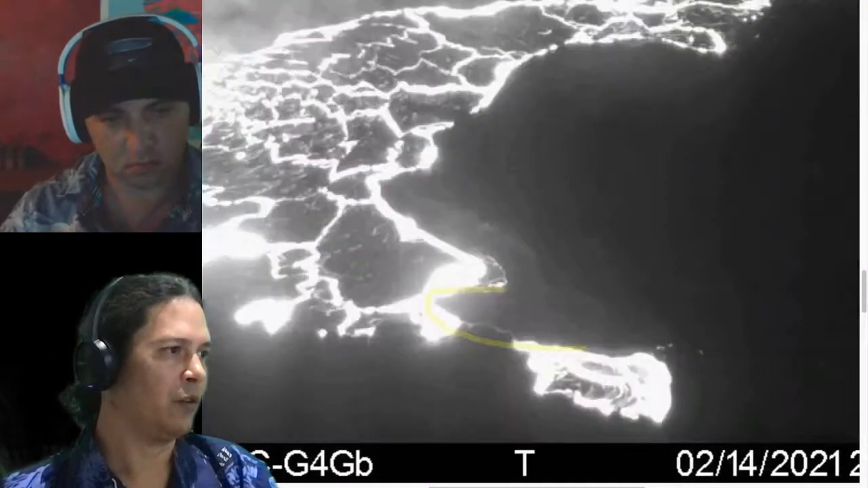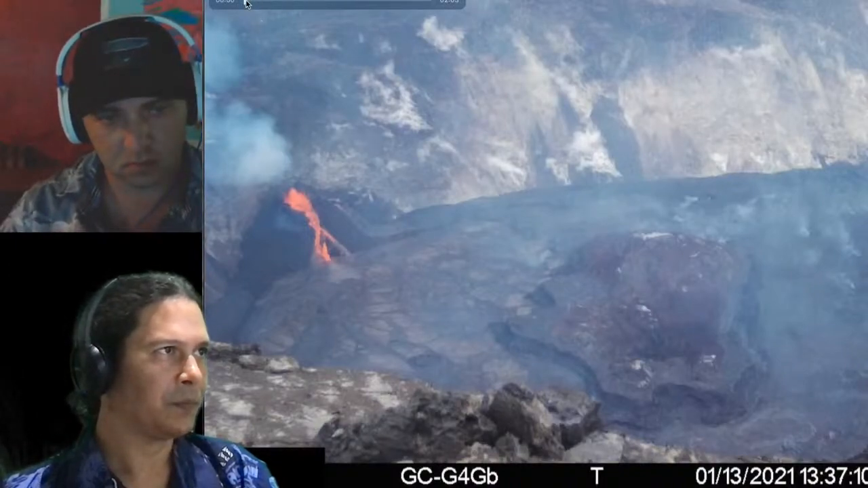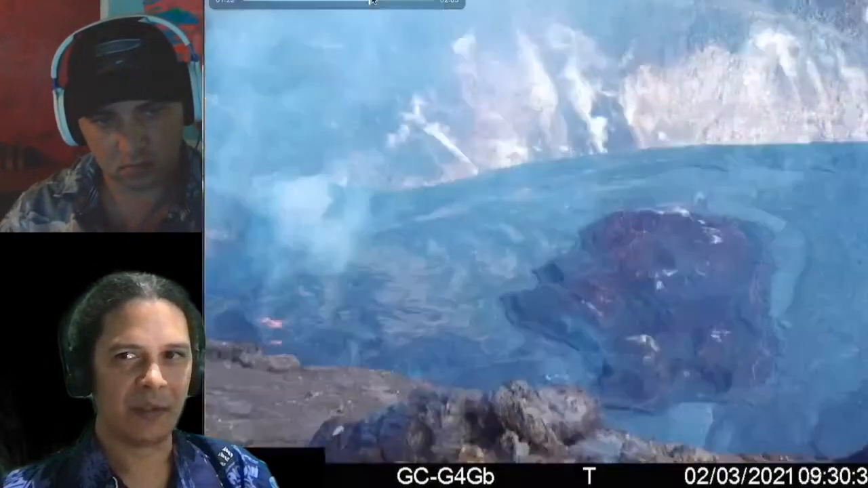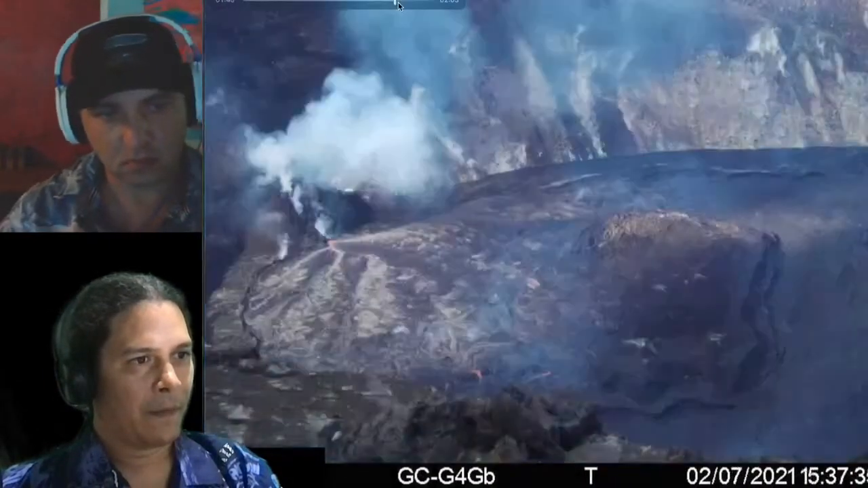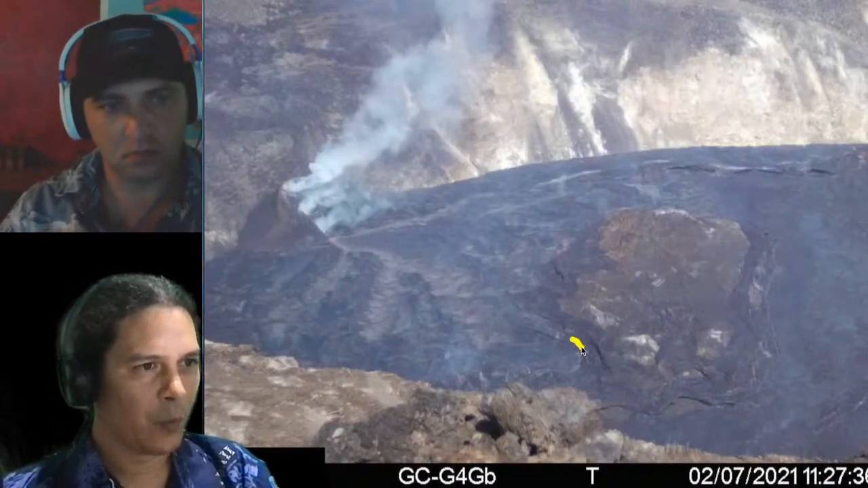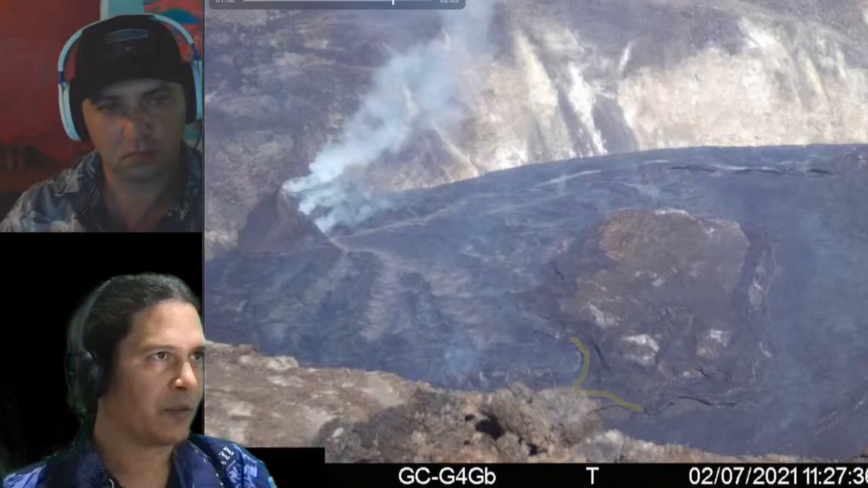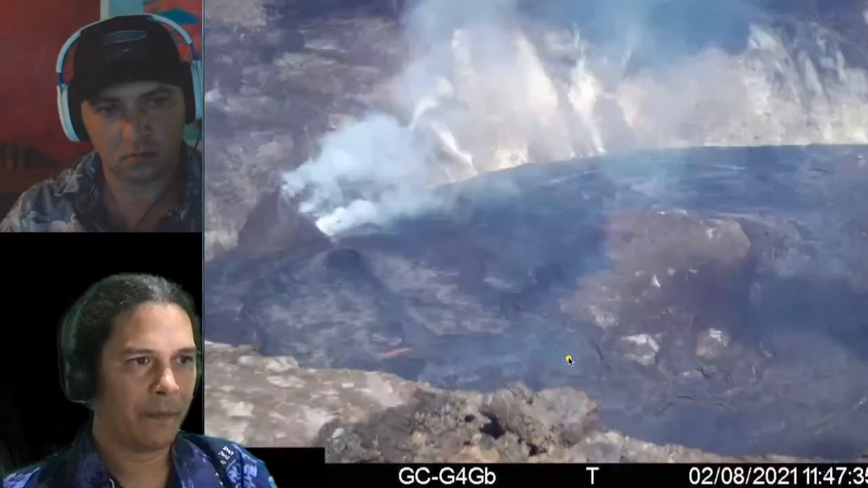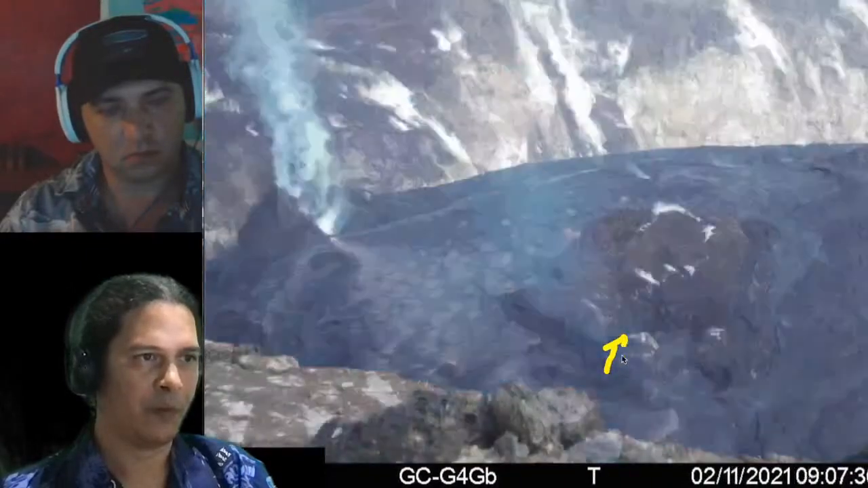But I've compiled here just daytime views of the S1 camera. I'm just going to manually advance that kind of fast. I know it's kind of flickery. But what you can maybe see, if I rewind it here to the 7th, one week ago, we don't really see that knob. It's coming up a little bit down here in the south. But it's really from that point forward that the lava starts lapping up and onto it. And then it seems like the whole island actually rises and tilts a little bit this way over here.